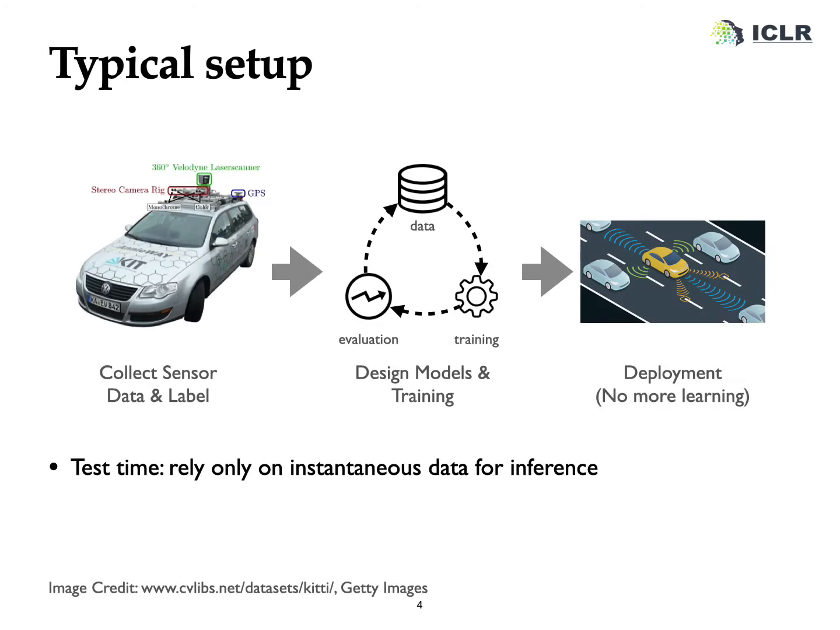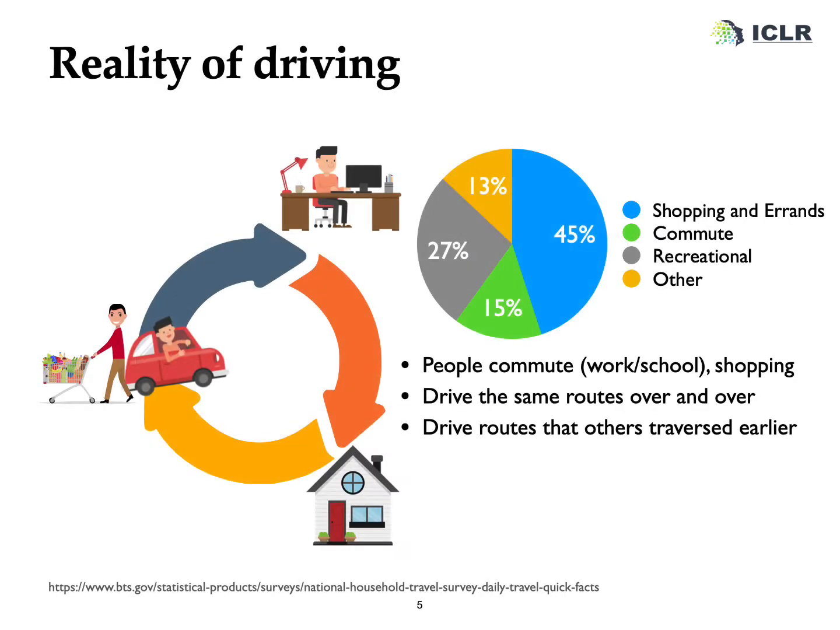Most approaches view this problem simply as an instance of supervised learning. Training data come with labels, and during test time, the model should rely only on instantaneous data for inference. However, is it the best way to model the problem?